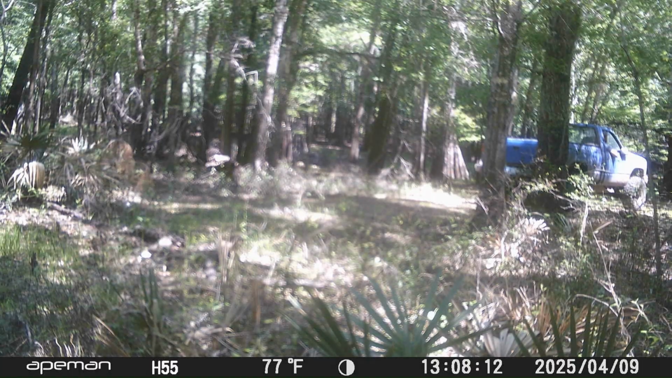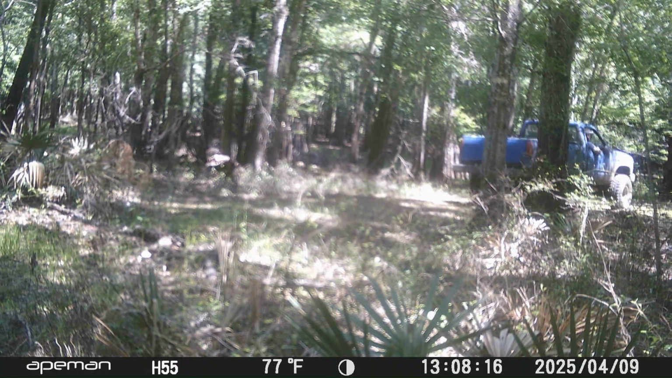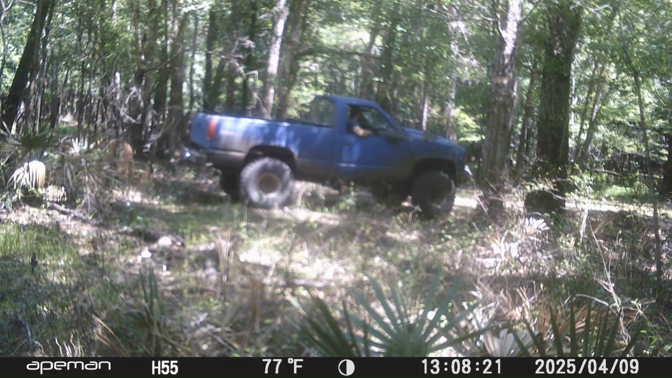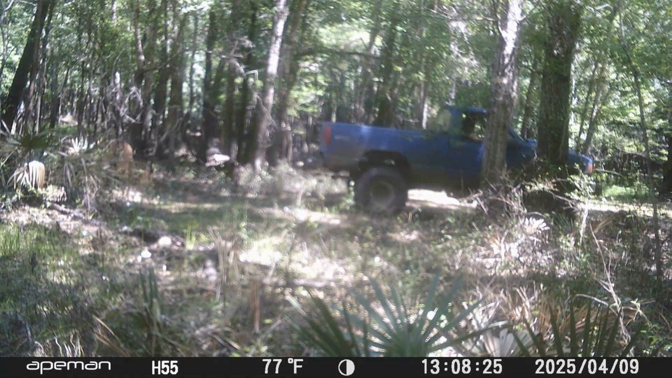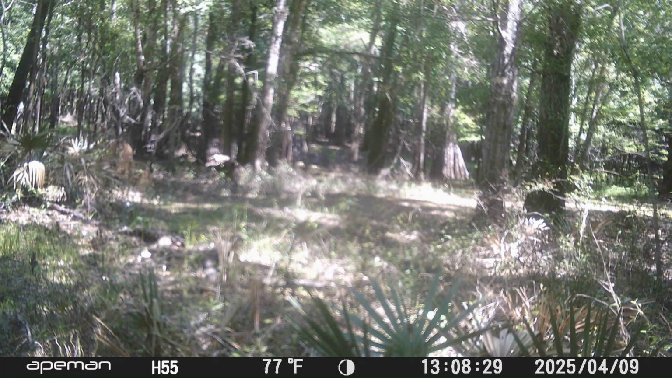See, that truck just stopped right there in that spot. Apparently nobody ever saw my game camera there.